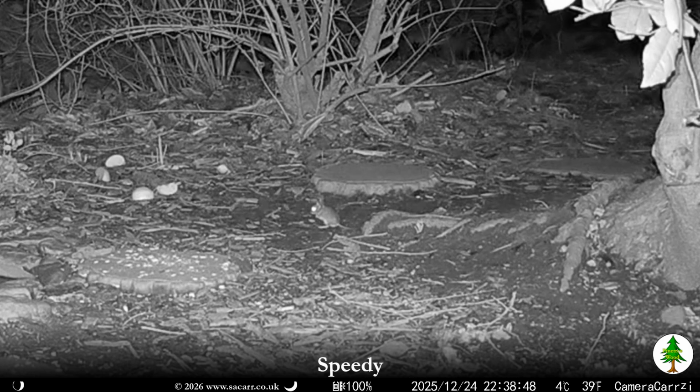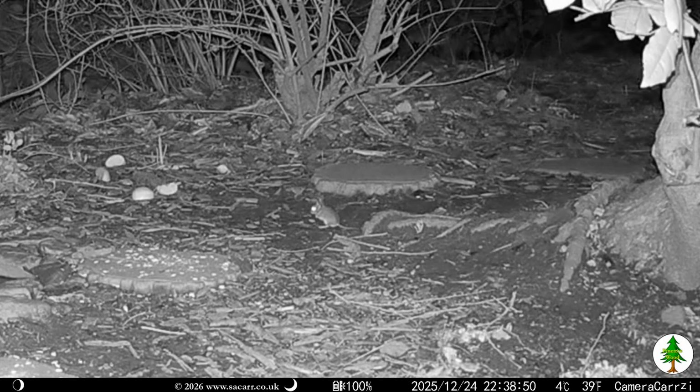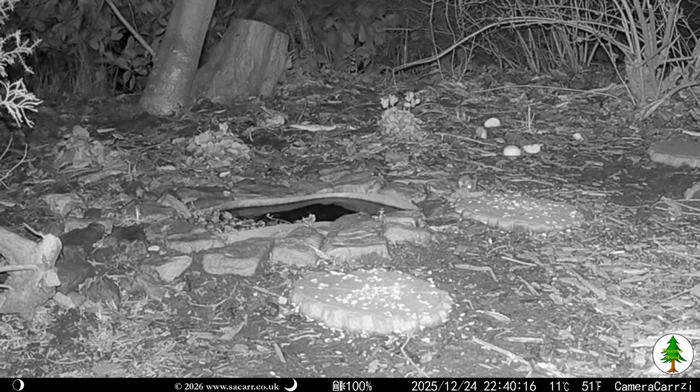It was all quiet until 10:40, when Speedy turned up. I initially thought the camera had frozen, as he sat still for ages compared to normal. I don't know if he was listening for danger or whether something else grabbed his attention. He only made a couple of visits, and was the last visitor that evening.